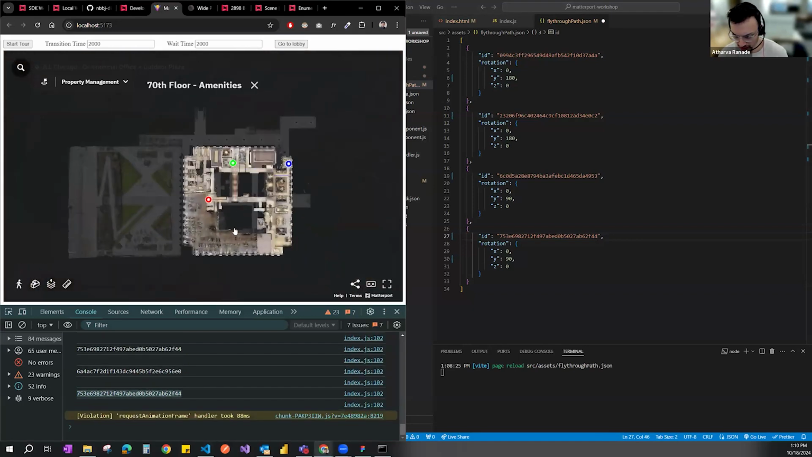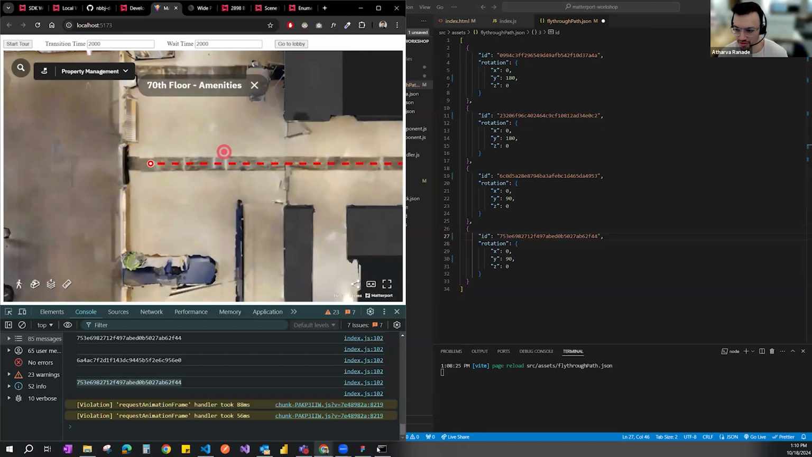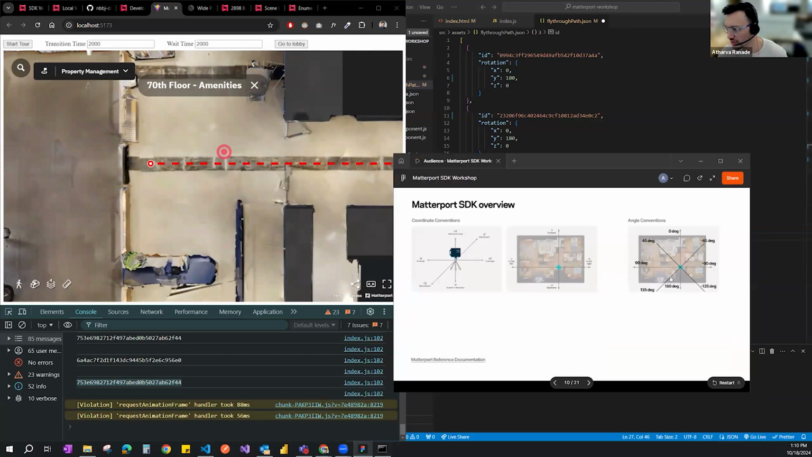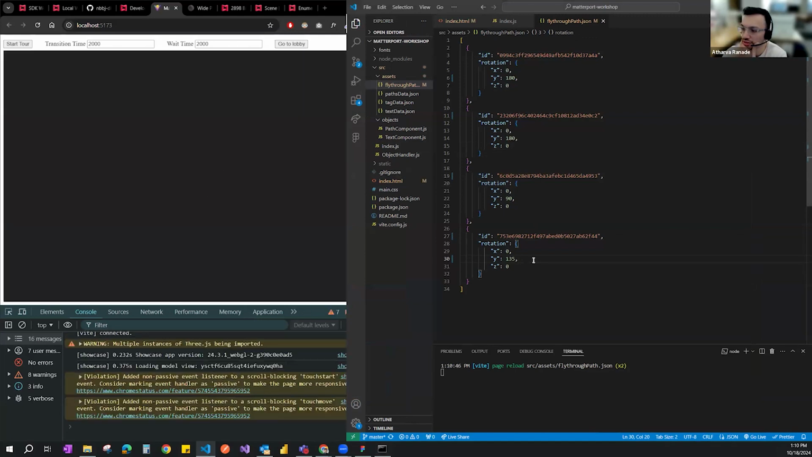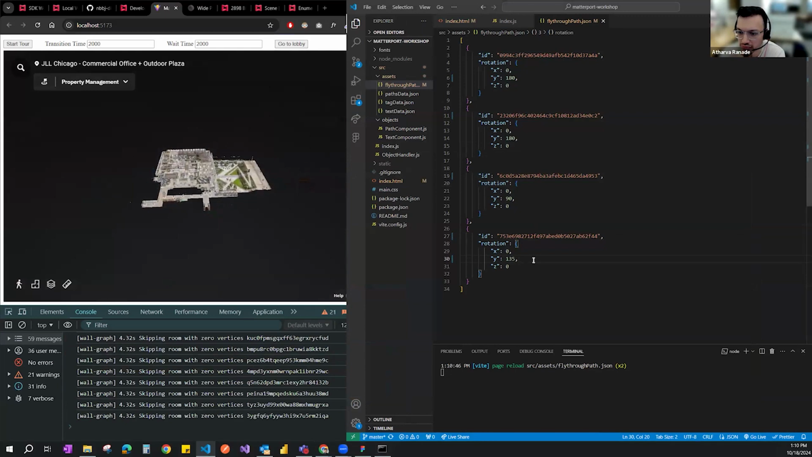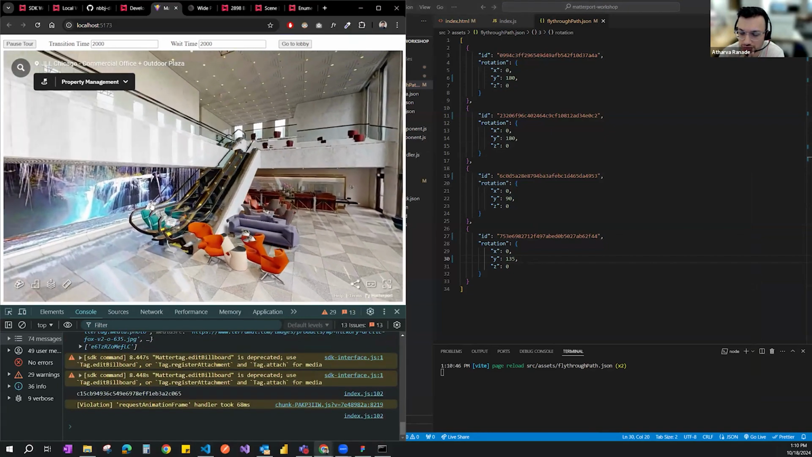So go to plan view. I'm over here and I'm looking in this direction. So if I go back, 135 degrees is what I want to look at. So 135, save, and start tour.